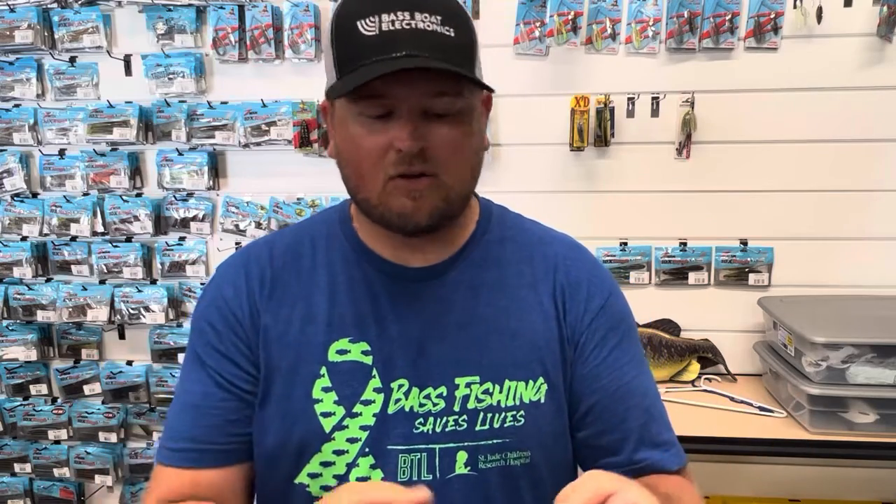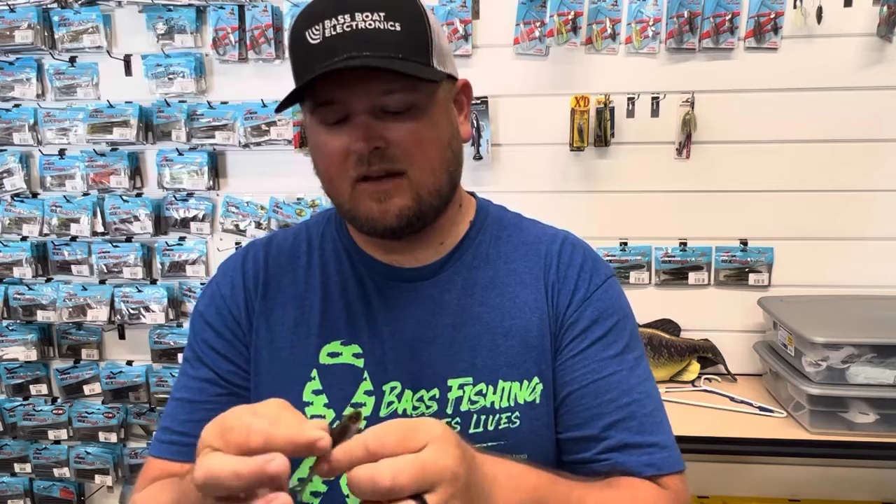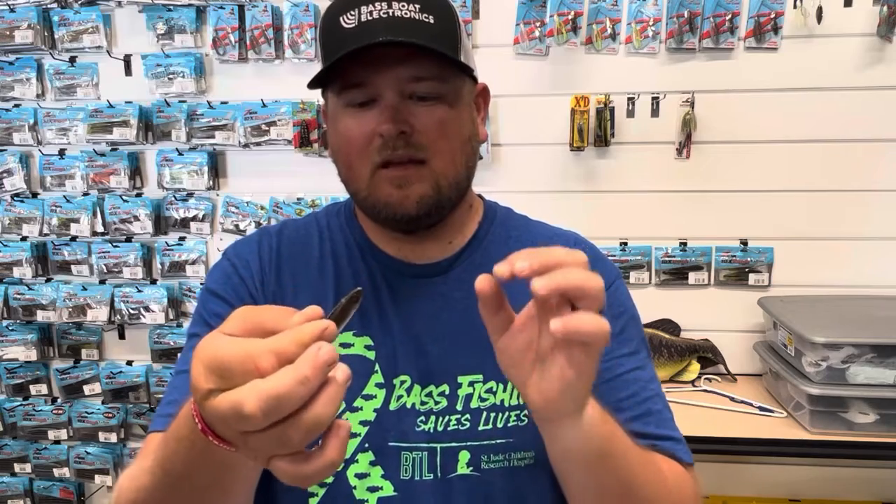Whether the color of the jig head is different than the bait itself, or the shape of the jig head just doesn't transition into the body of the soft plastic or Elaztech bait that you're using, they just didn't look right. I felt like there was a lot of room for improvement with the different jig head and minnow bait combinations.